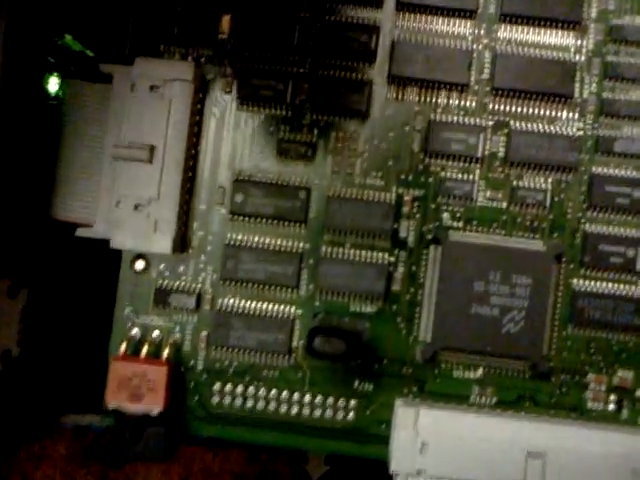This is working way back to the front panel. This interface I get over here. 3 of these. There's a bunch of them right there.